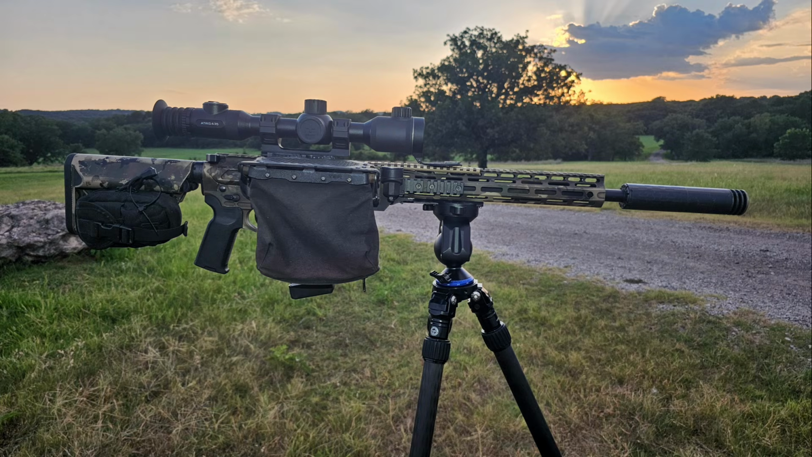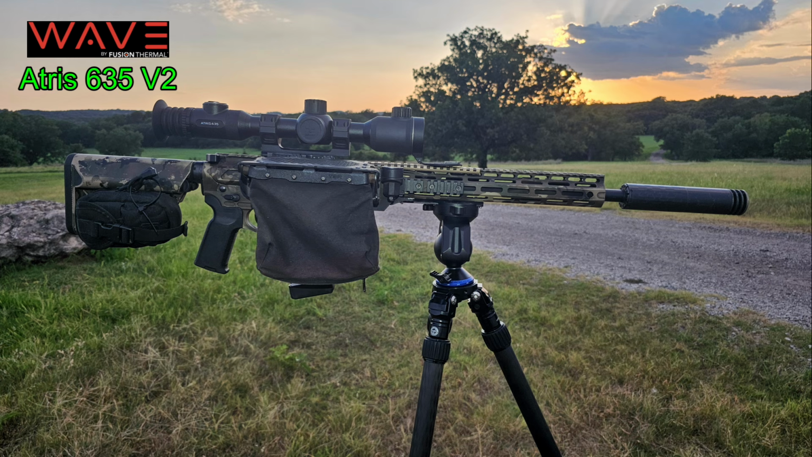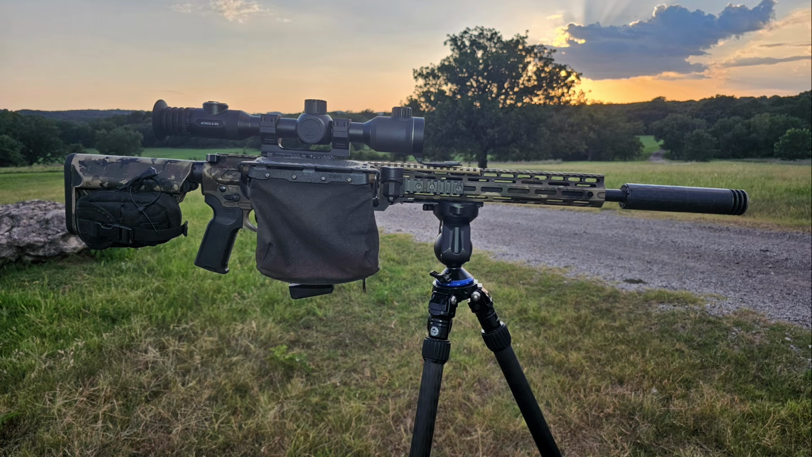Now what I want to do right now is show you my hunting rig. I get asked about this occasionally. So of course on top I have the Wave Atris 635 V2. And the reason why I don't usually show my hunting rig on YouTube videos is because YouTube does not like it when you show the thermal weapon sight on the rifle itself. They consider it a modification to the rifle, and that is not good.